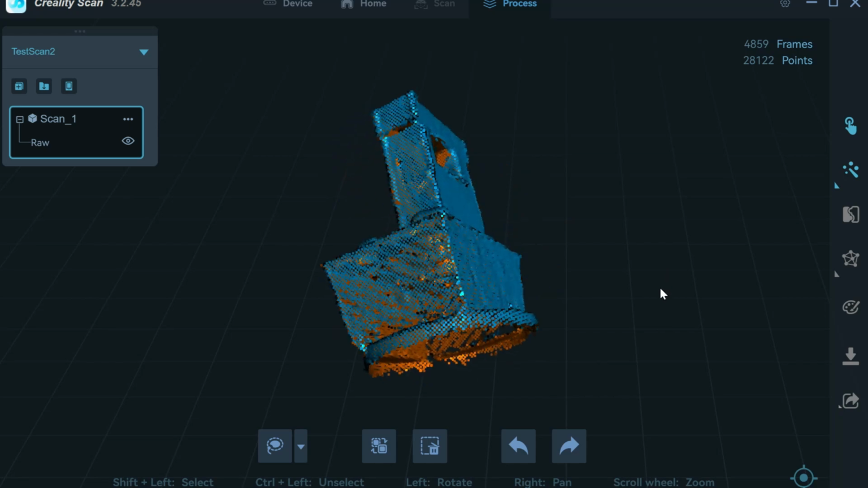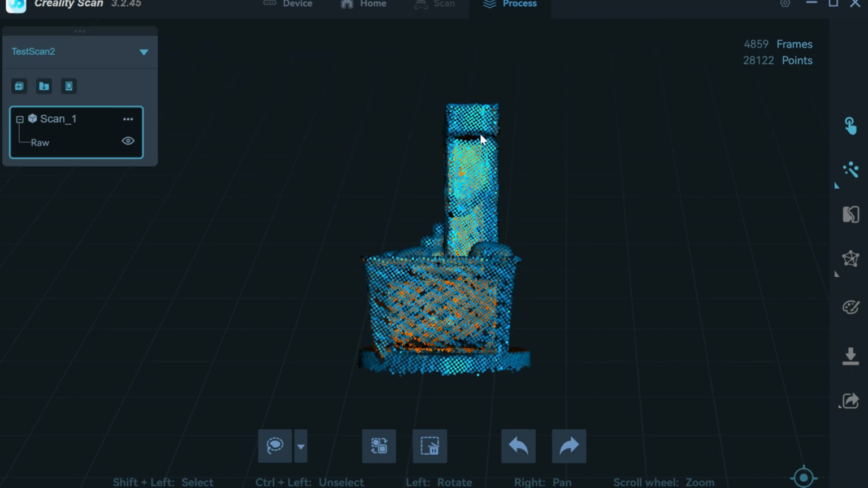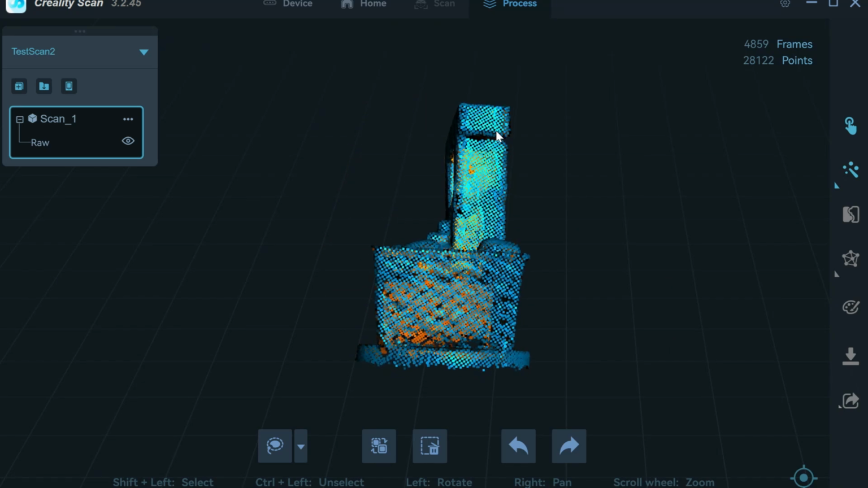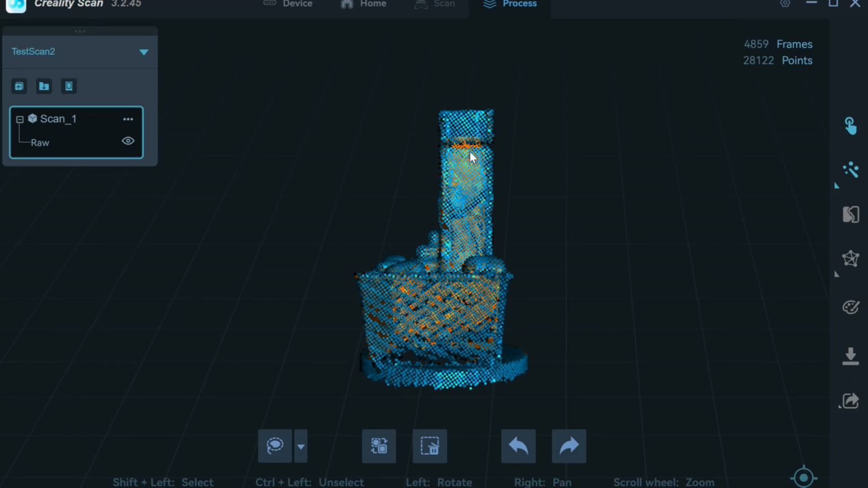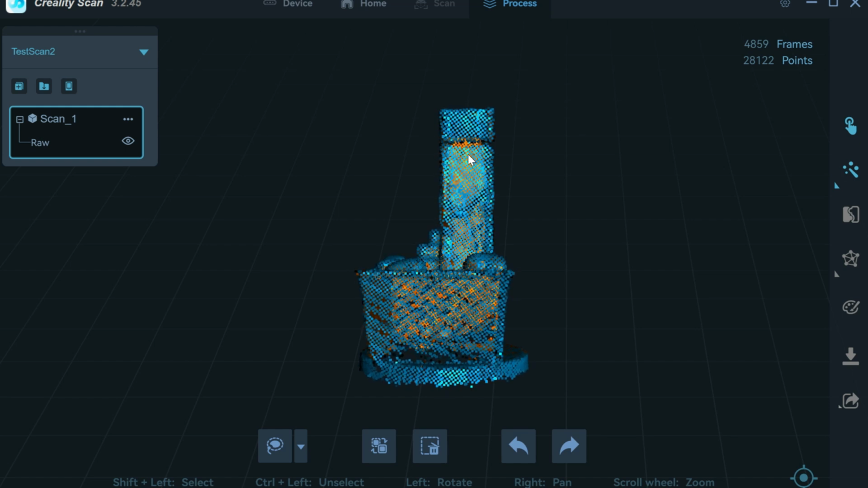Then we want to get rid of the base. Getting rid of the base is kind of a challenge to me because it's hard to know exactly where everything is flat, especially with a model like this. Because if you're looking at it, it looks like it's flat, but it might be angled.